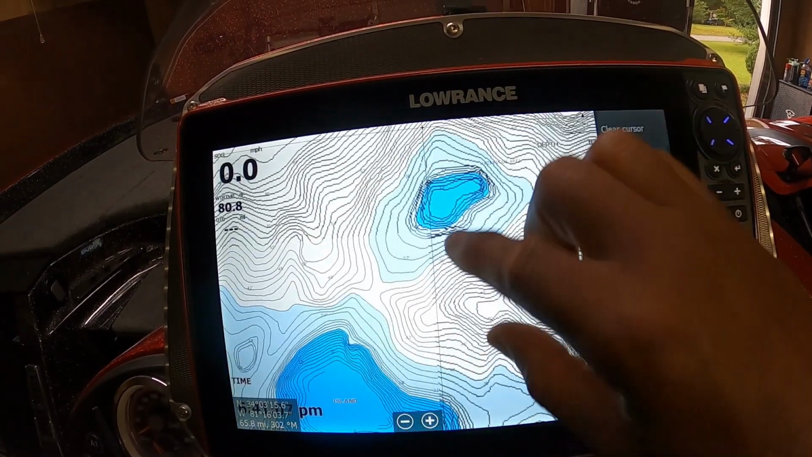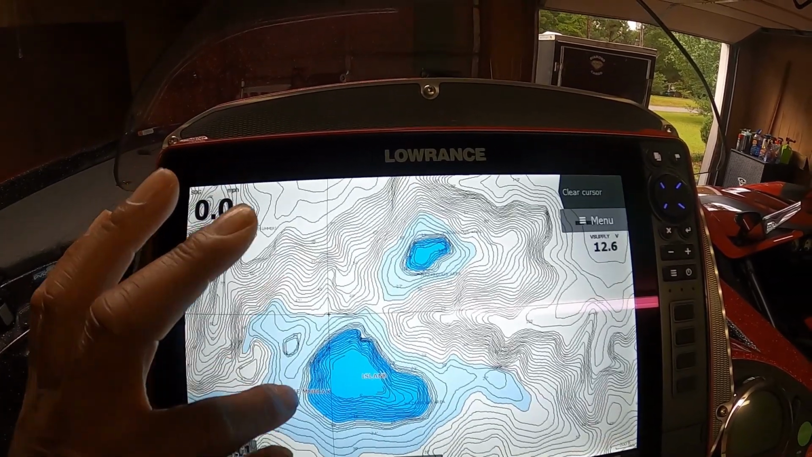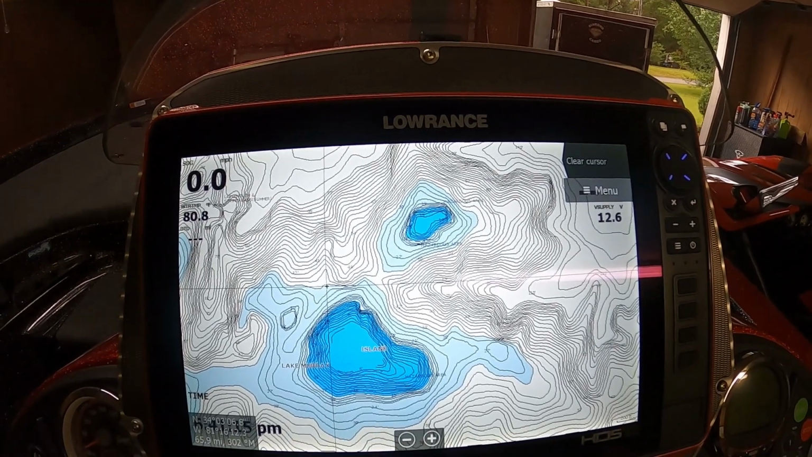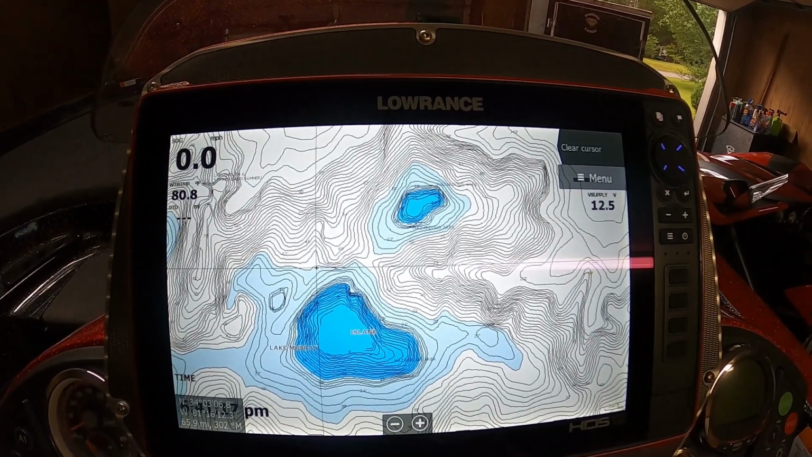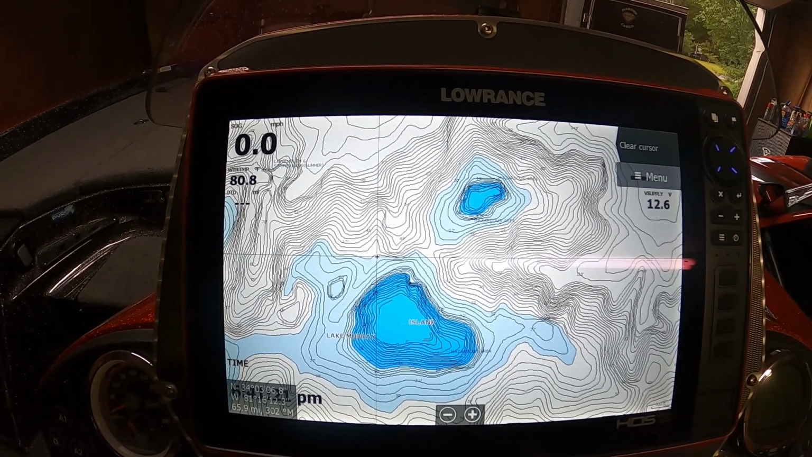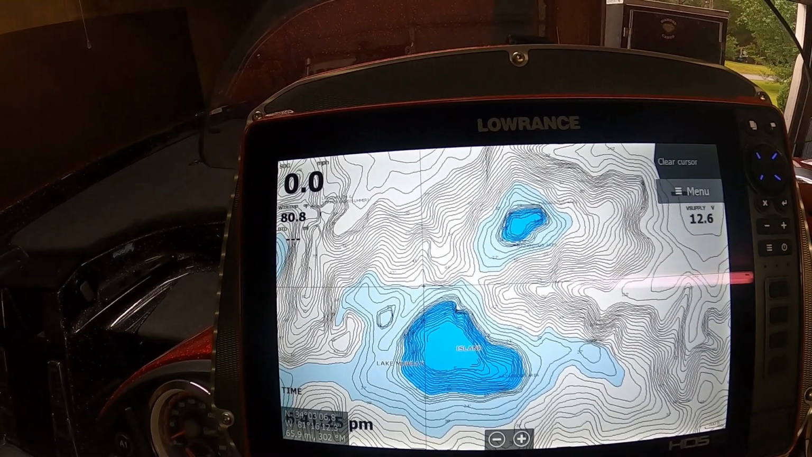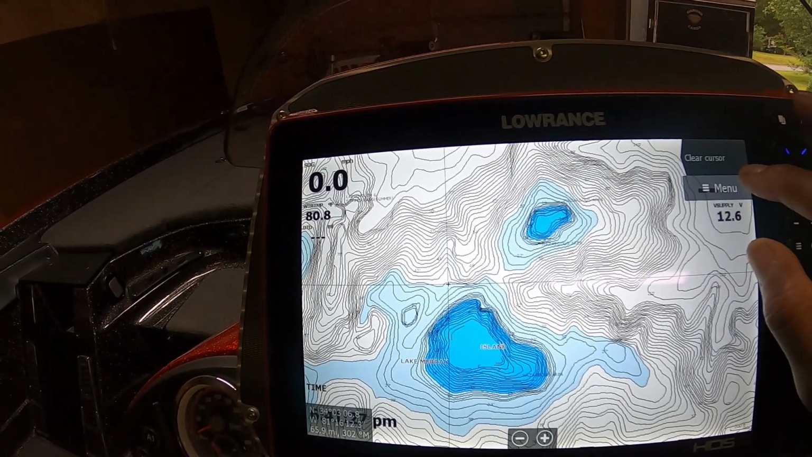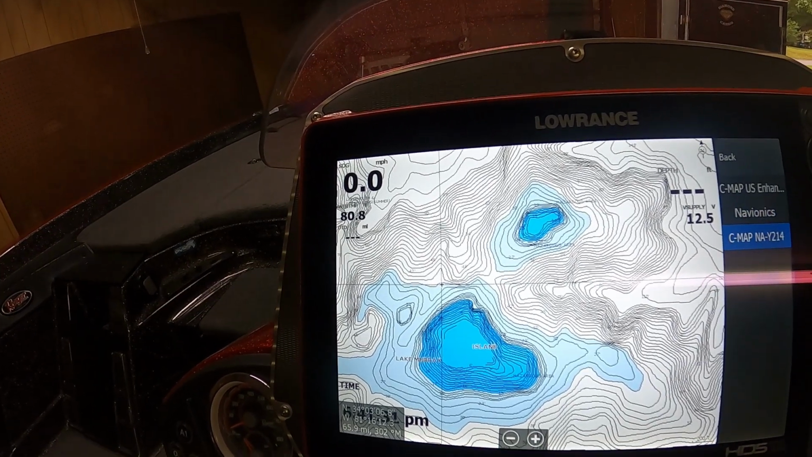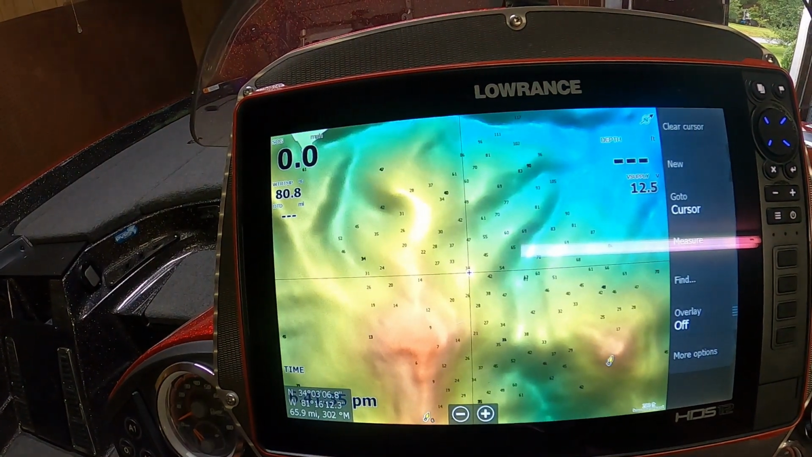And I'm not knocking that at all. I'm more comfortable with that view of it, but I will be using the CMAP reveal from now on because of certain advantages that it's going to give you over the Navionics. And I'll show you right now. Let's go back to the CMAP reveal. The map will jump a little bit, so just bear with me.